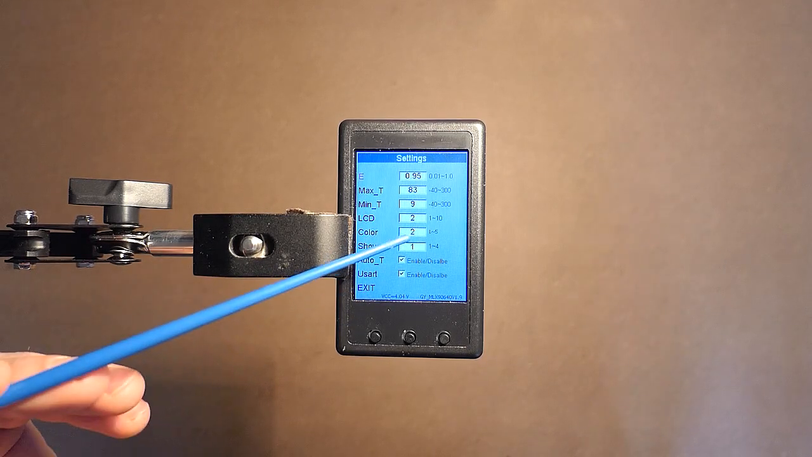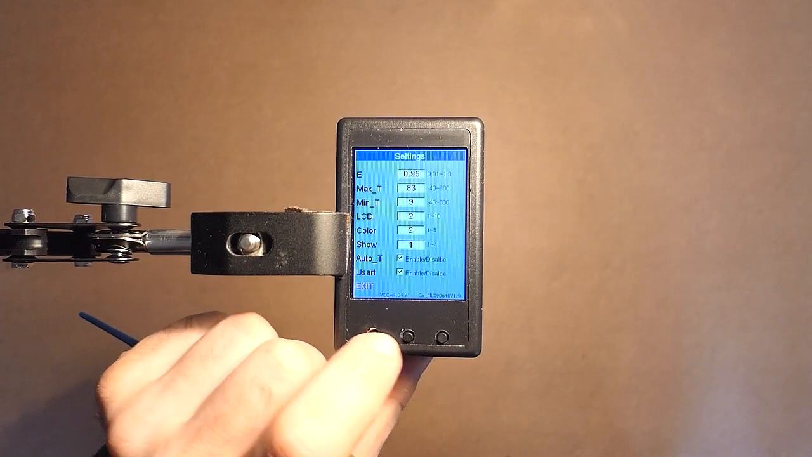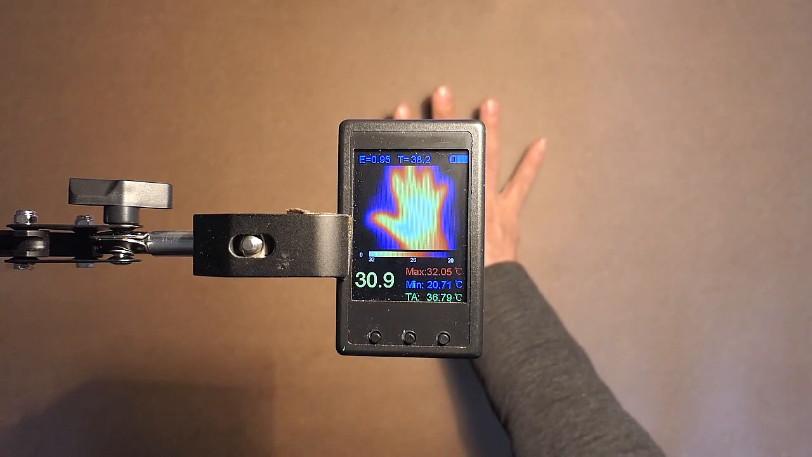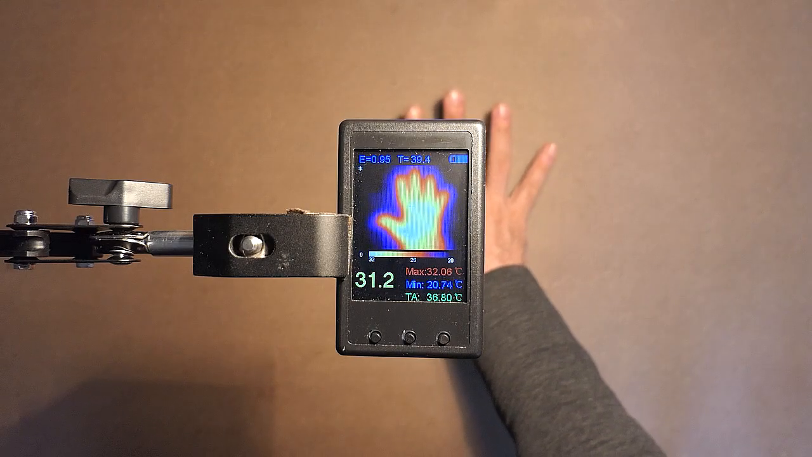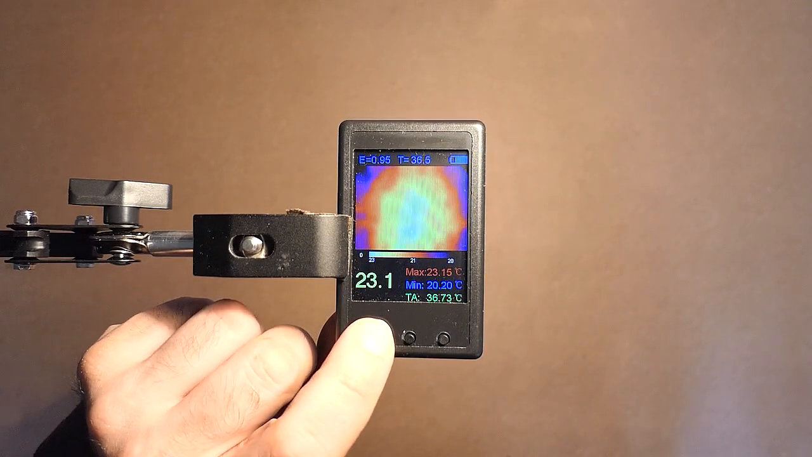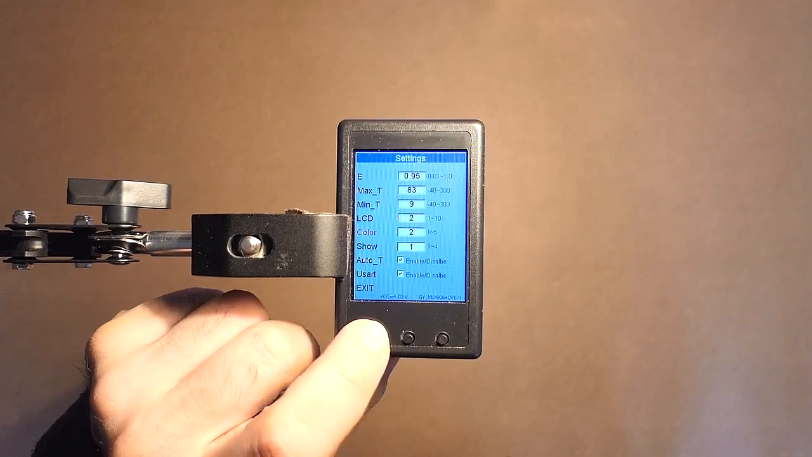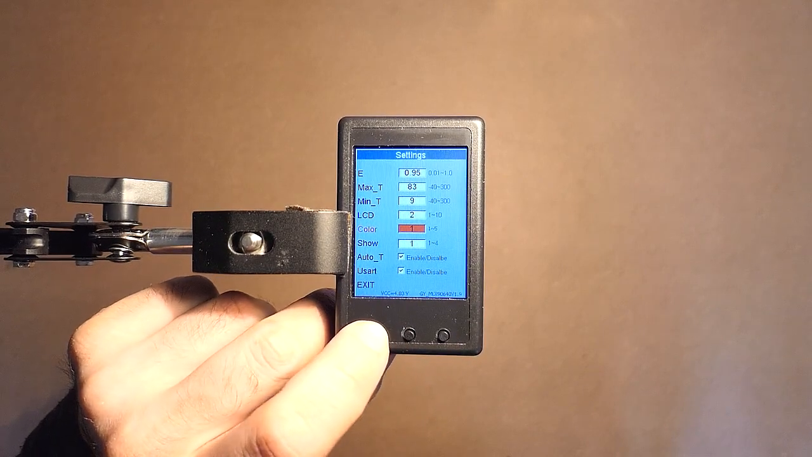Now we have color scheme 2. Let's see it once again. Now this is the standard color scheme almost for all such devices. Color scheme 1.